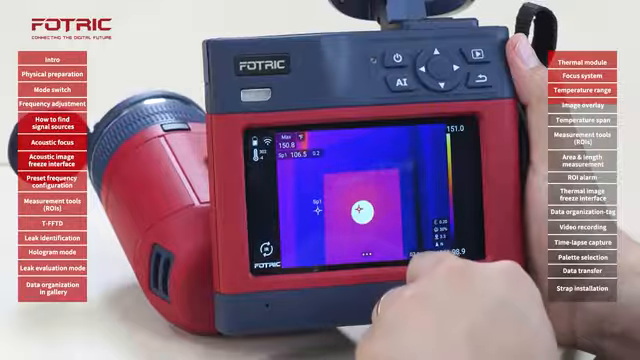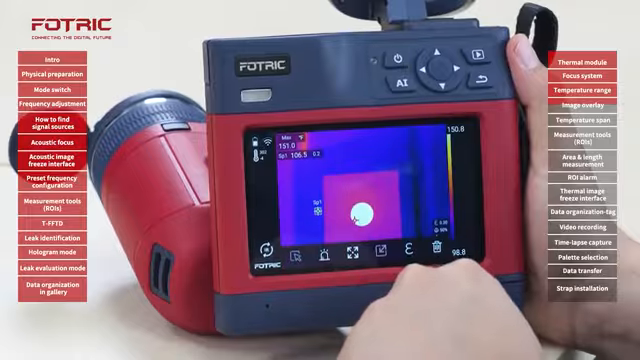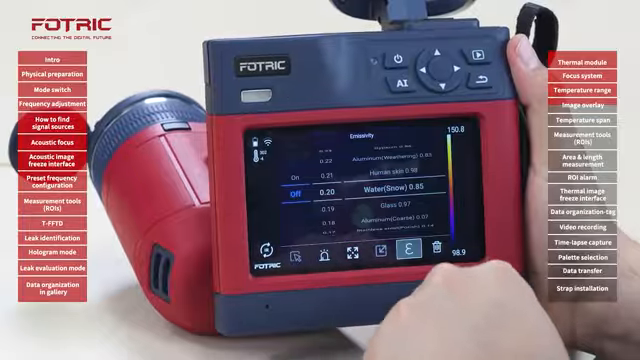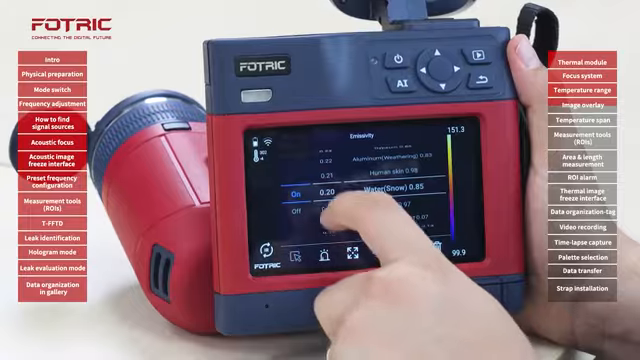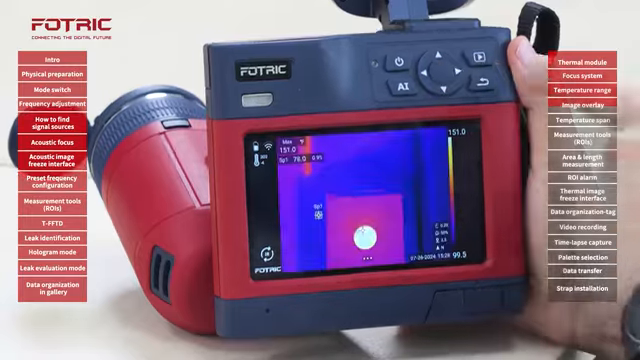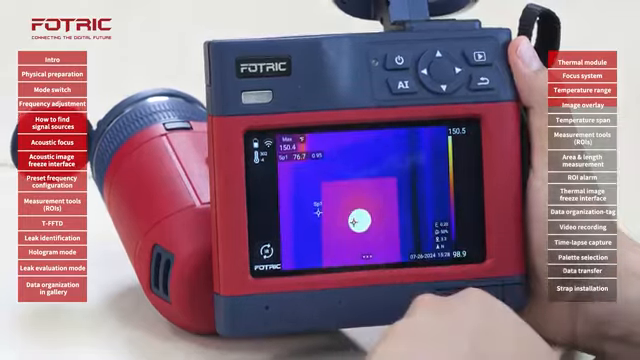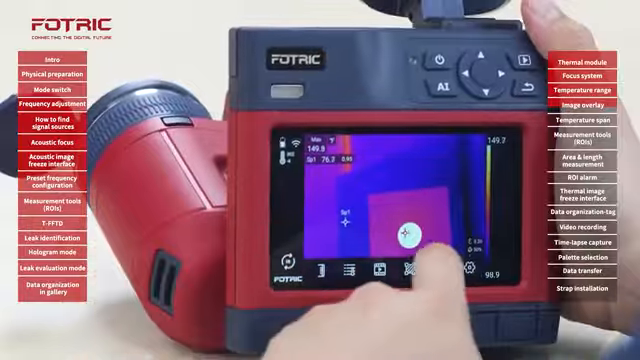If I have a specific material with a different emissivity, I can tap on the spot, tap right here, and while the spot is selected, I can tap for a local emissivity. I will turn it on, adjust the emissivity to a higher value, and then click on enter. Now the emissivity of my spot is different. Additional parameters can be adjusted before or after taking the picture.